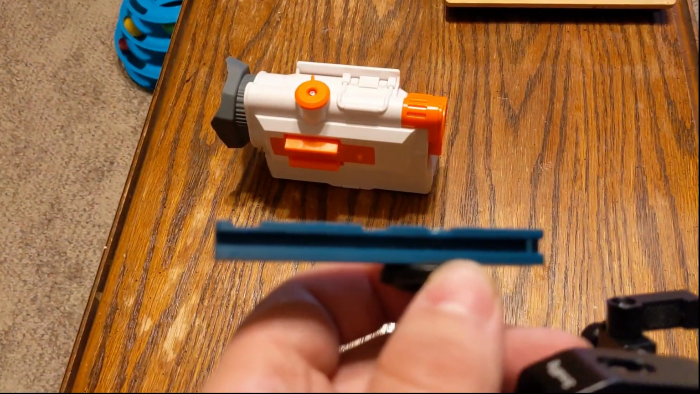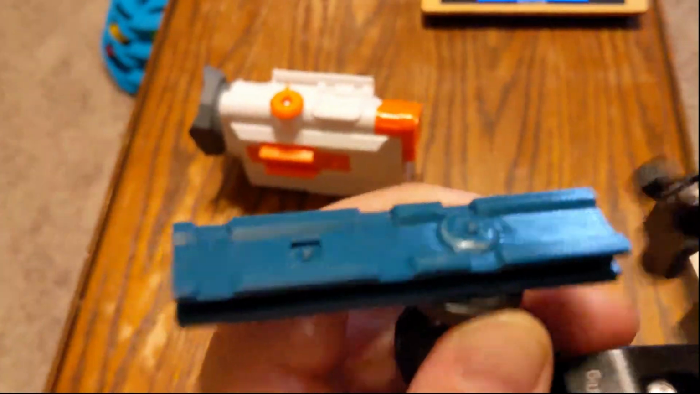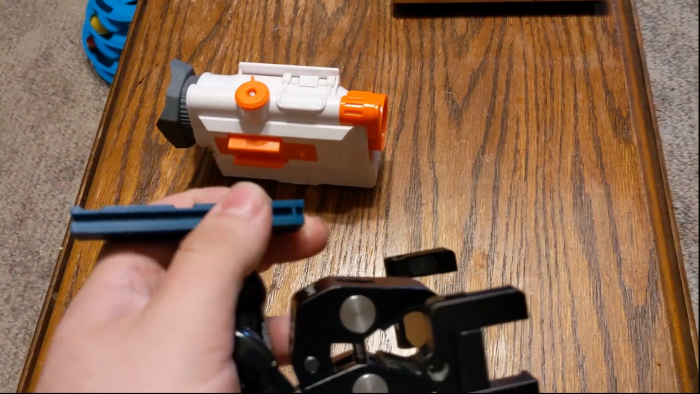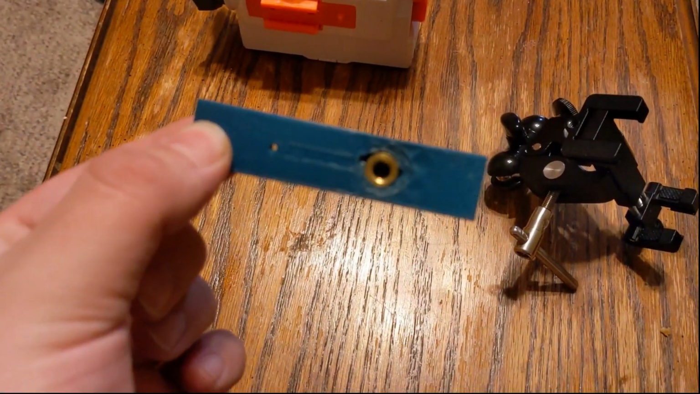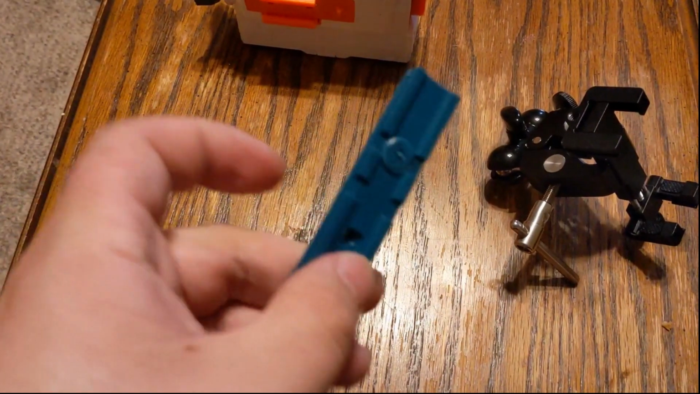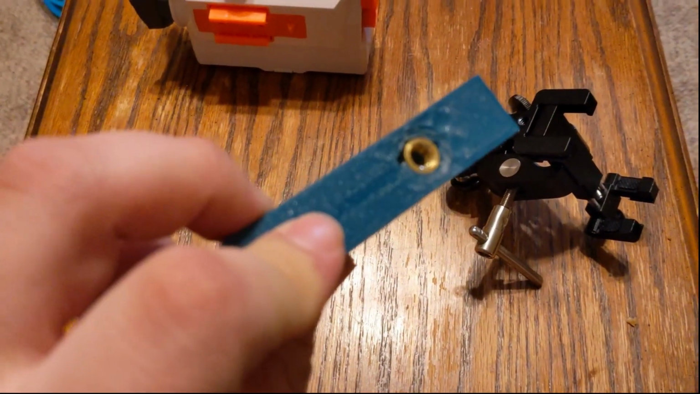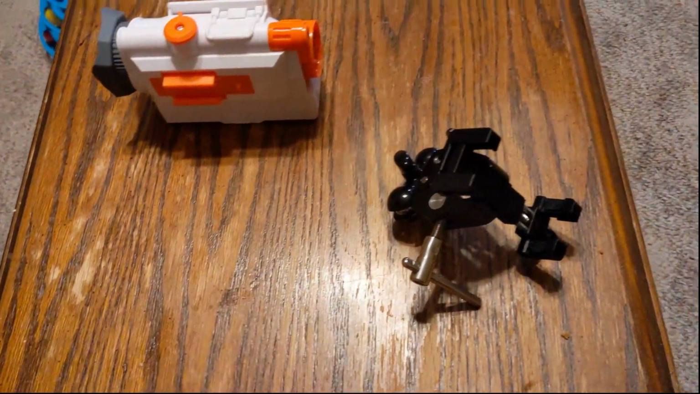This is a Nerf Modulus rail that I have stuck a 1/4-inch threaded insert into. Let me get that off for you so you can see the jank. Just getting that unthreaded. So a little brass threaded insert just melted in there. Melted through the other side pretty much. But it kind of works.